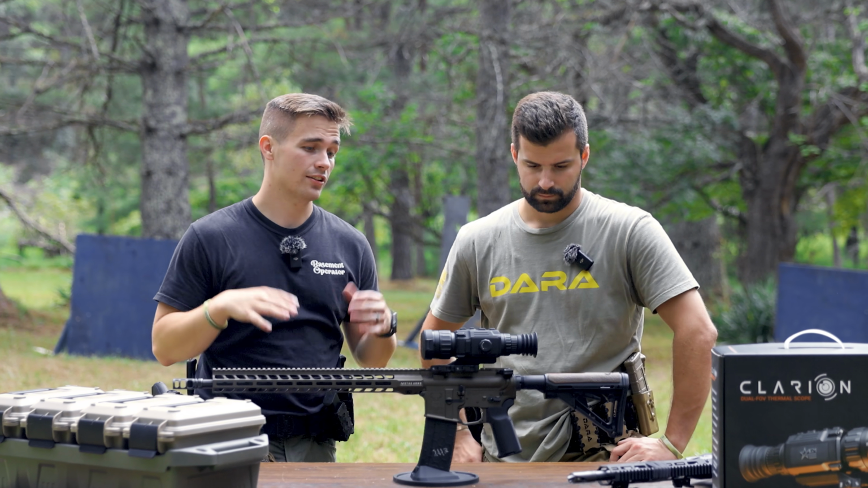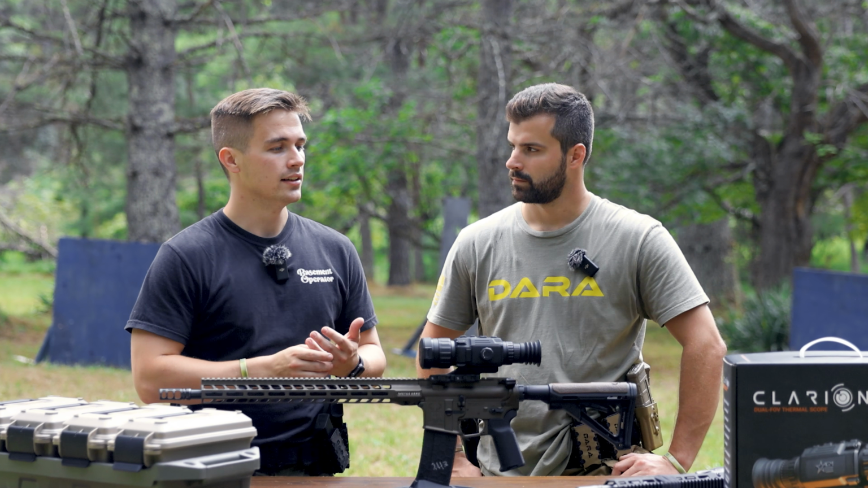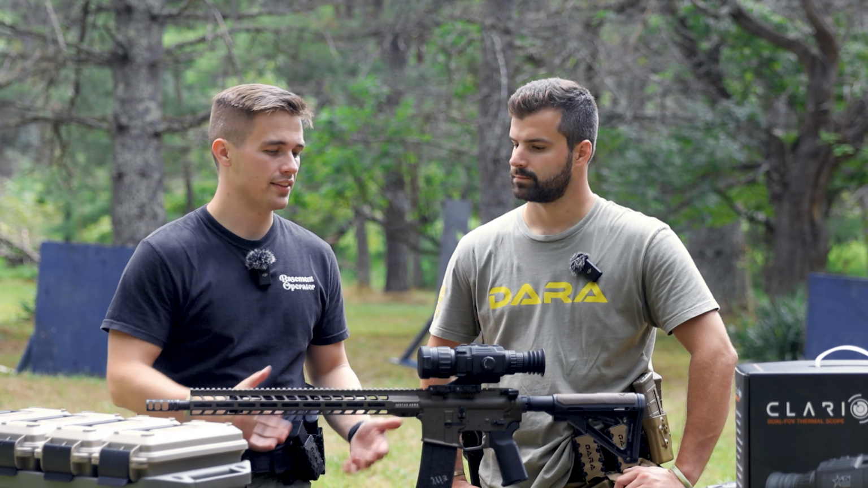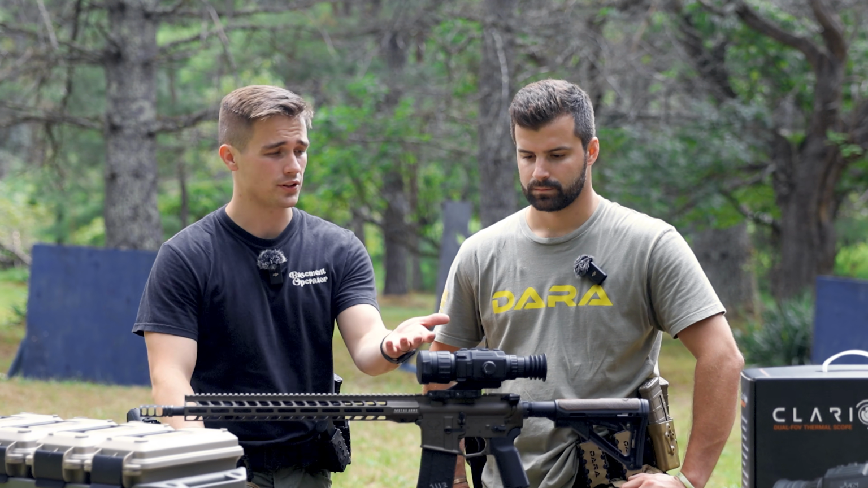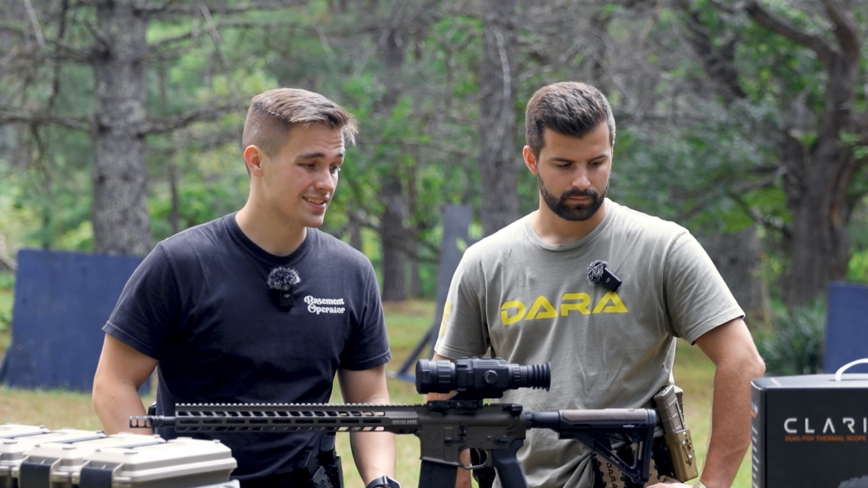And one of the great features, and a lot of thermal optic companies are doing that. It's really an awesome feature that I think is great that AGM's incorporated with their Clarion, and also the Rattler over there that we have yet to talk about.